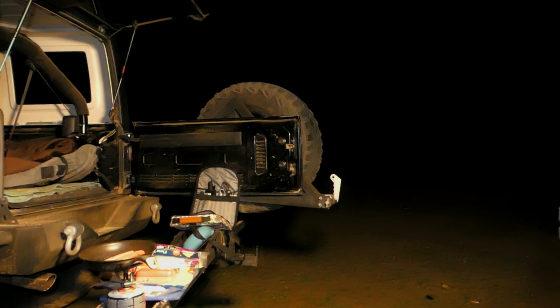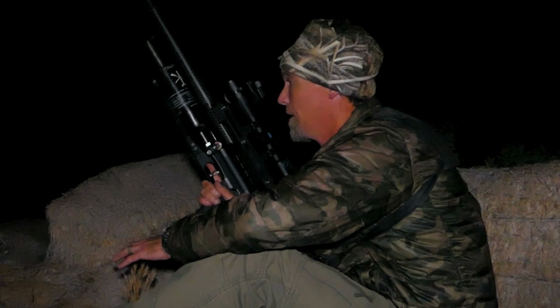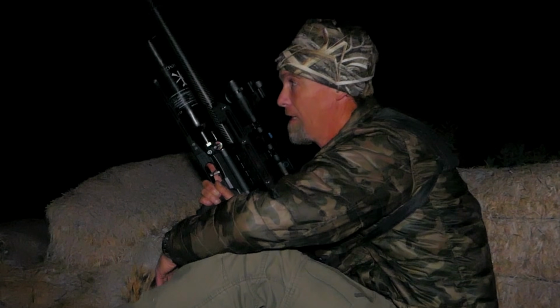Marley and I are just taking a little lunch break right now. It's about midnight. We saw a lot of coyotes, and I was able to connect with one at just under 100 yards. I think it was a good call setting up, having a good overlook of some of those coyote trails, areas that I know they pass through. We're gonna continue to sit here. I'm gonna see if there's gonna be any more activity.